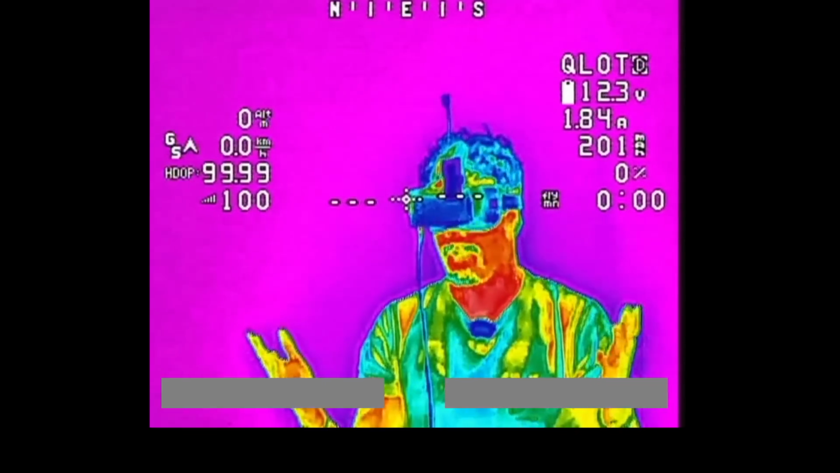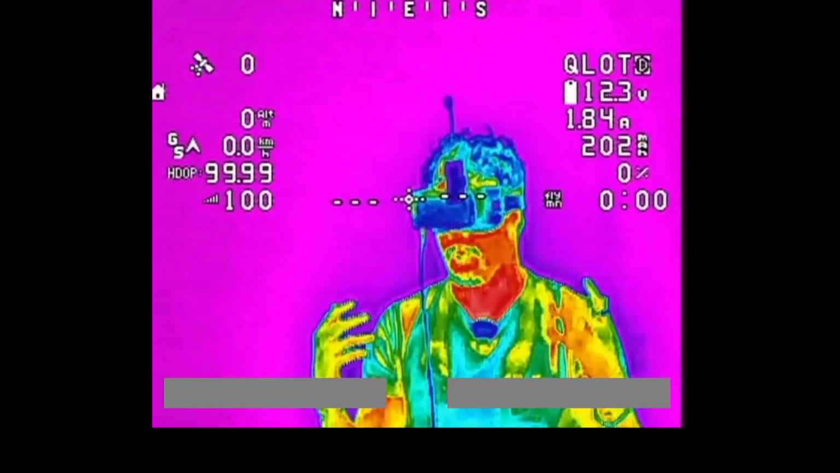It's always going to be personal preference, I guess, which mode you like. If you want the most colourful mode, this is probably the one to go for. But in terms of actually being able to make out details, this might not be the best option.